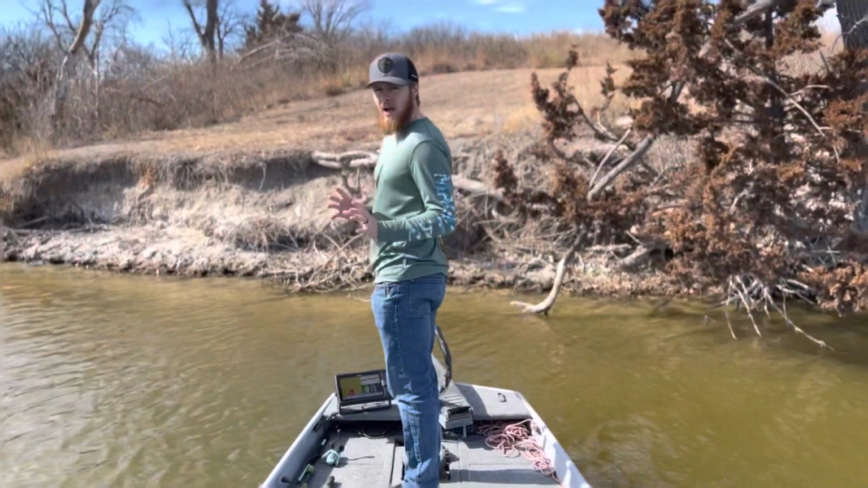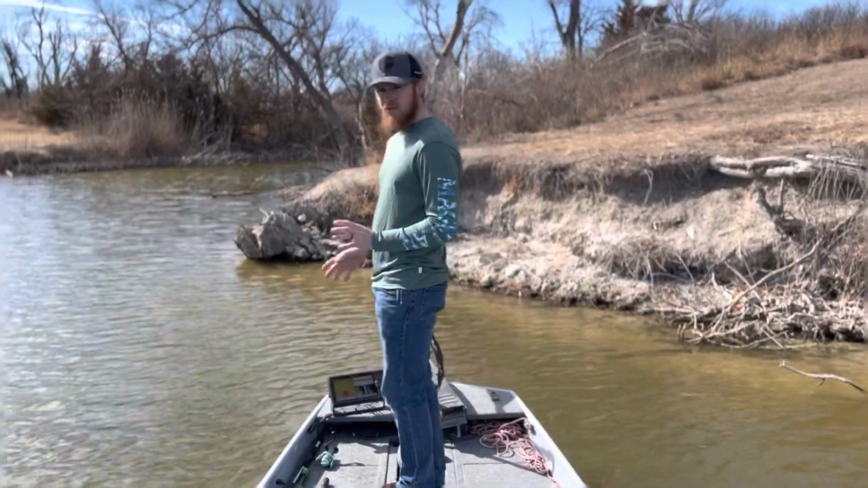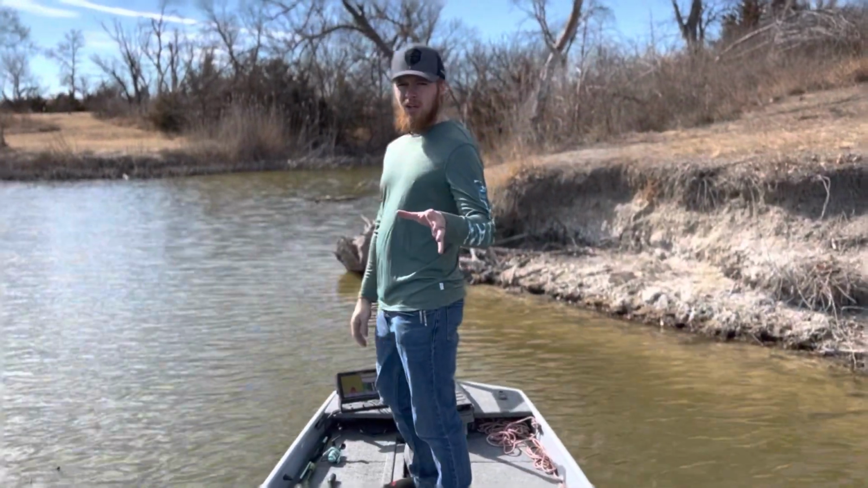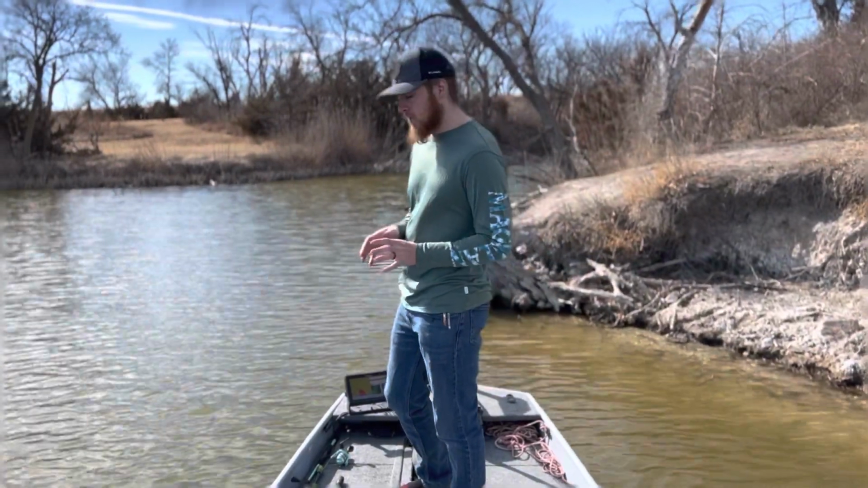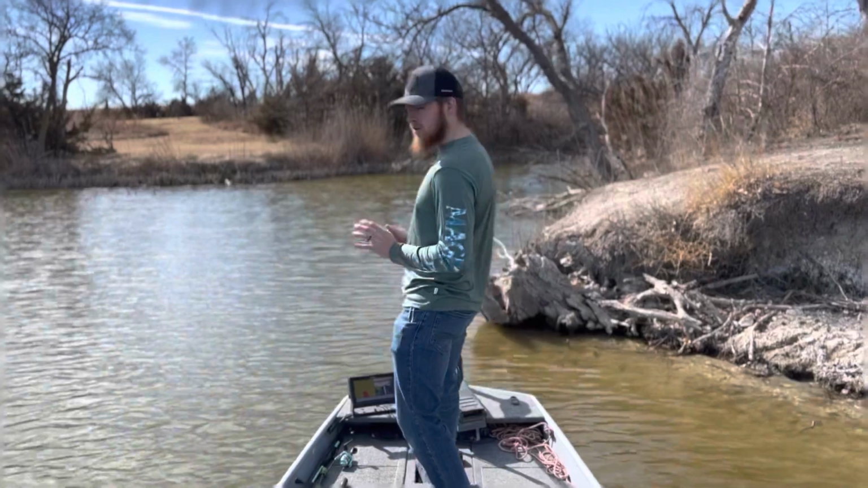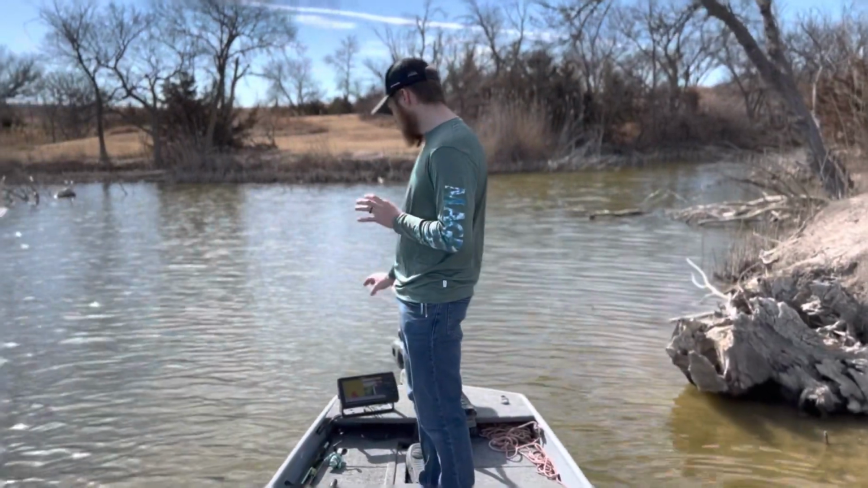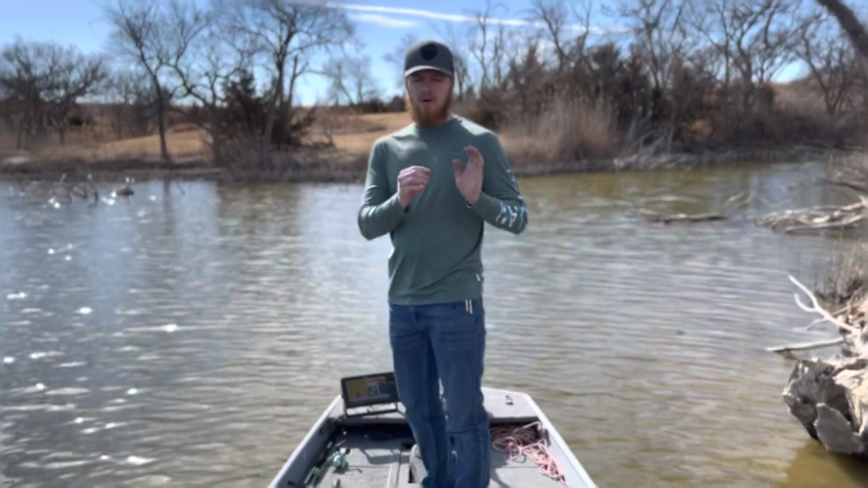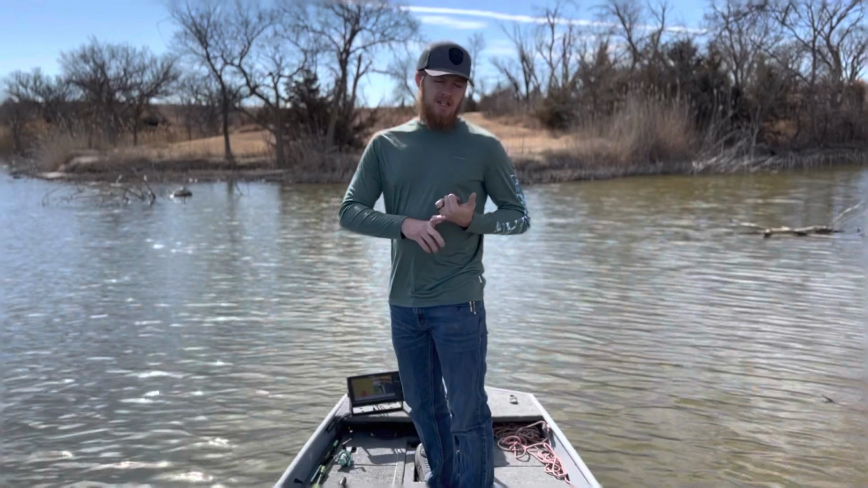Now, if you have your transducer mounted to the back of your boat, you can go, I believe, like 5 to 10 miles an hour while you're doing this to map the lake quicker. That being said, you always want to make sure that you have that green ring around the boat on the map as you're drawing. That makes sure that you are creating that map. Now, if you go too fast, it's not going to work.